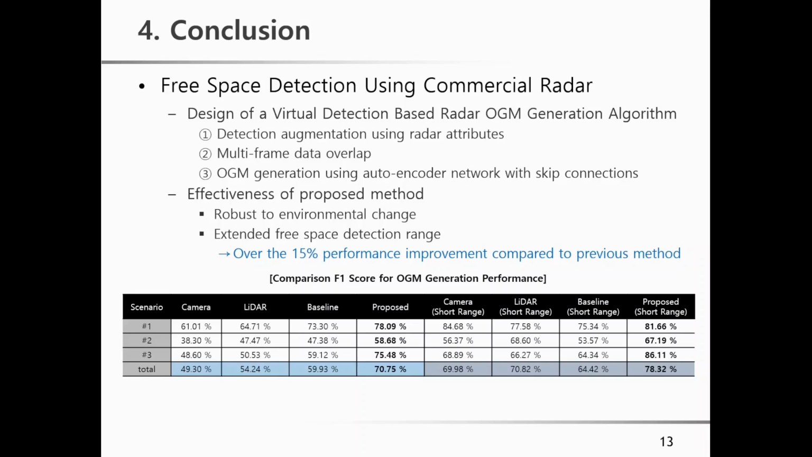Through simulation, we noticed that our method has several advantages over the existing free space detection methods. Our method is robust to environmental change, and it has an extended free space detection range. Over all scenarios, our method achieved over 15% average F1 score improvement compared to previous methods.